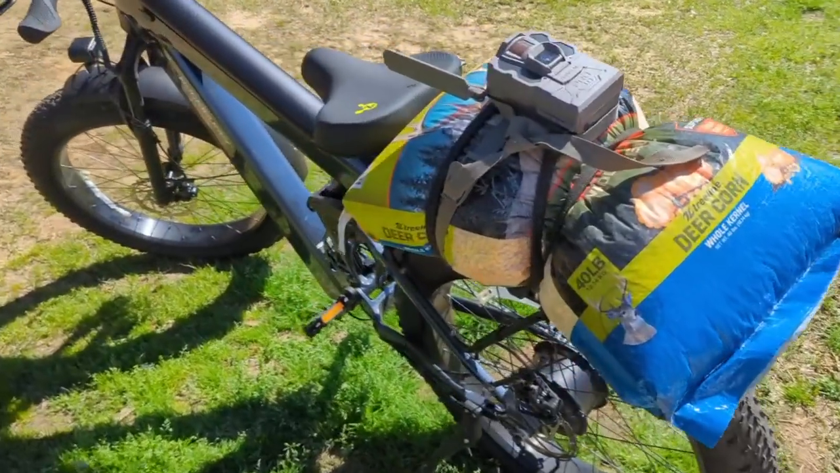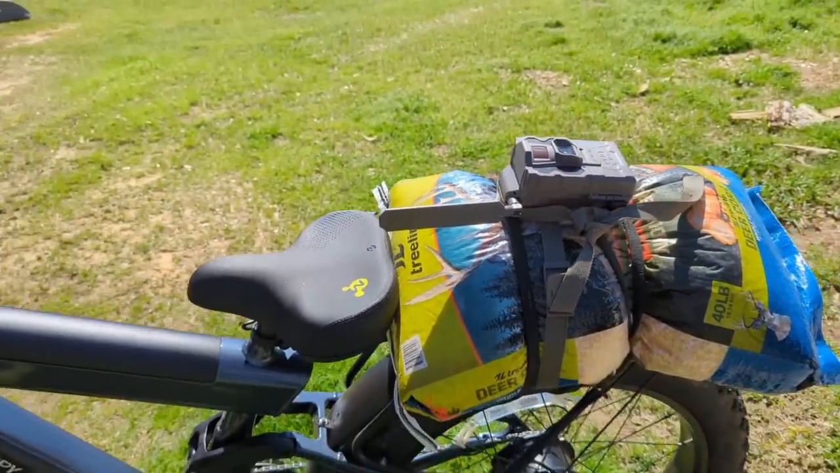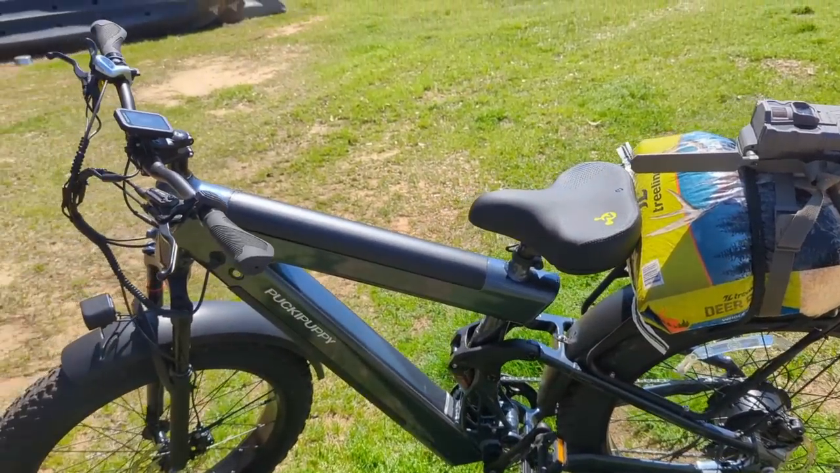Gonna go in tonight, try to kill this boar hog that's been giving us some problems. I'm about to go in and put out some feed. It's 4 or 5 hours before dark. I want to get in there early and put out some feed, get out of there, let my scent settle down. Gotta check that out. I got my corn on there. Look at there, got the camera strapped down. Y'all wanna know how to haul some stuff on one of these e-bikes, there you go.